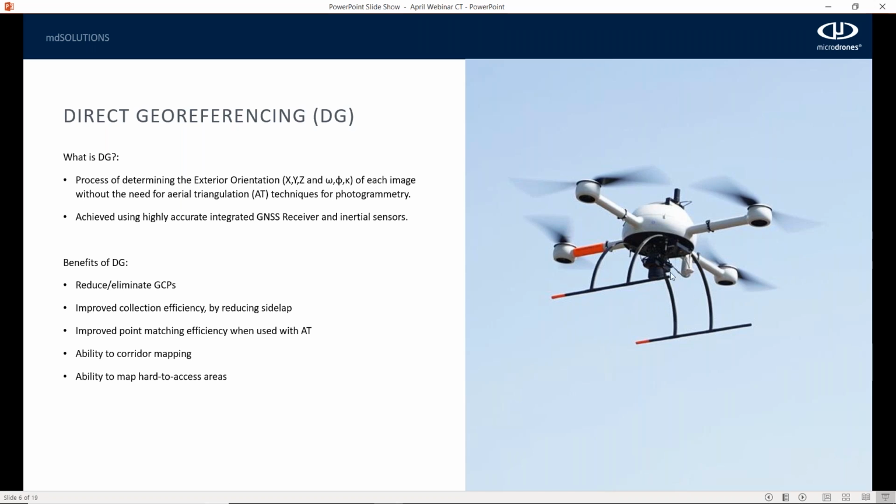One of the benefits of direct georeferencing is the ability to reduce or eliminate ground control points. As surveyors, you guys will know that you never actually get rid of ground control, but with direct georeferencing, you're not using it to determine the exterior orientation of your image, but strictly as checkpoints.